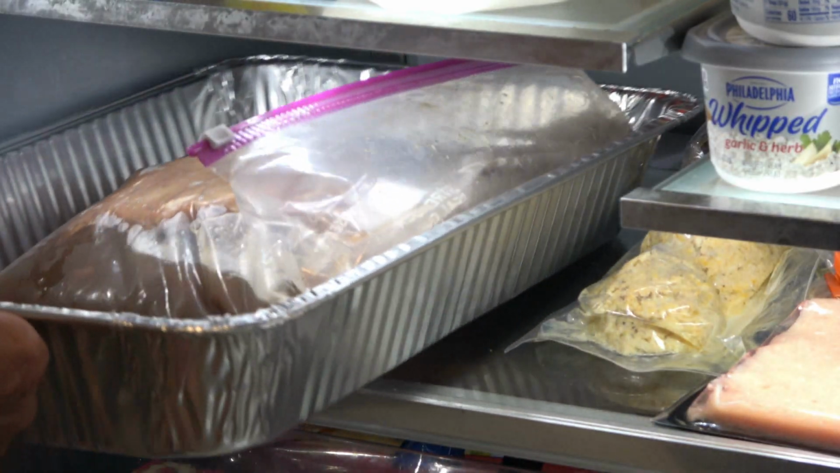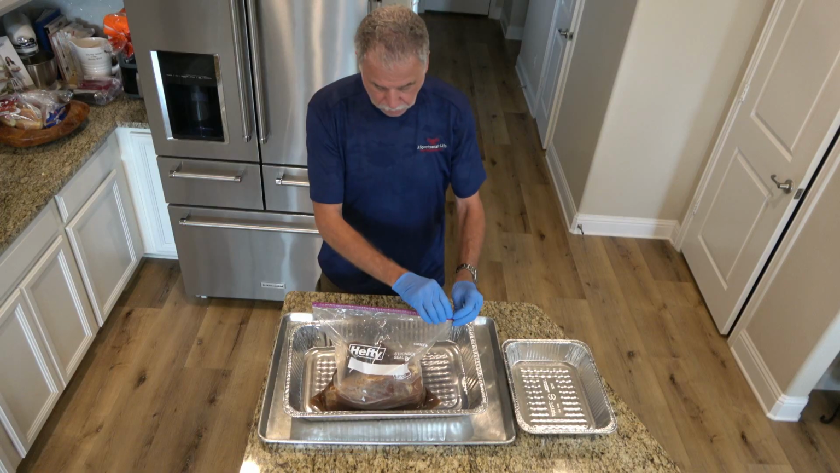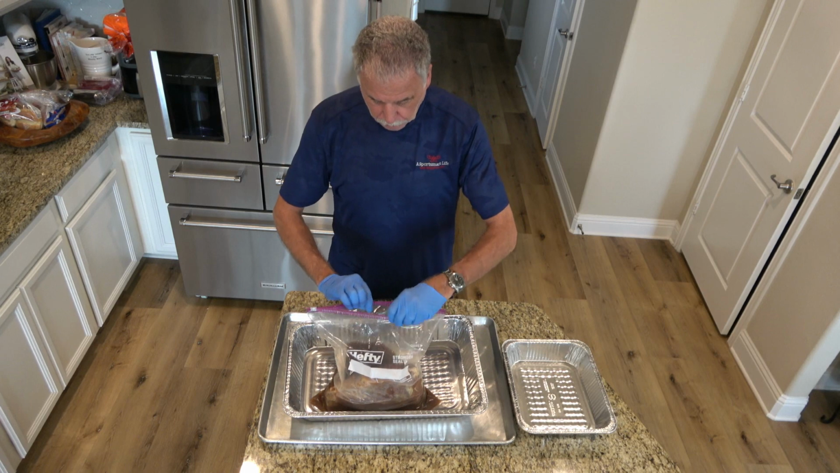So we're going to set our smoker at about 250 degrees for a couple hours, and we're going to put some serious smoke on that ham, and then we're going to wrap it in tin foil and cover it up. We're going to leave it in the smoker. We're going to reduce our temperature probably down to around 210, something like that, and it's going to go all night.